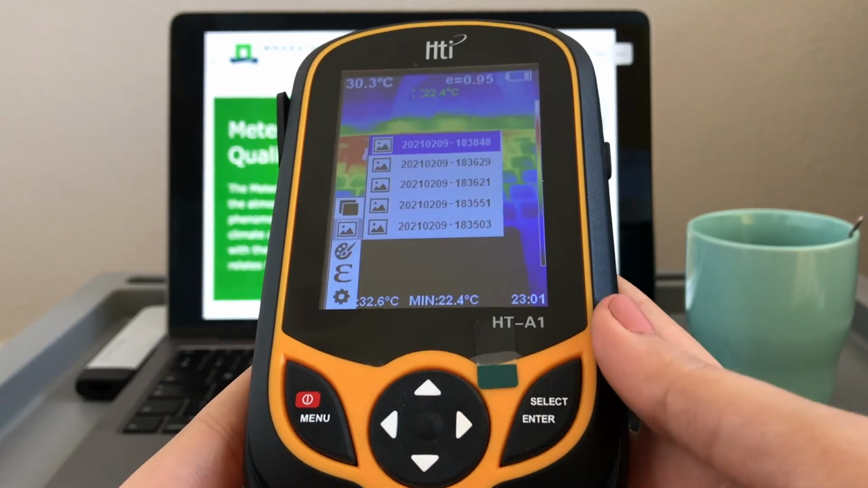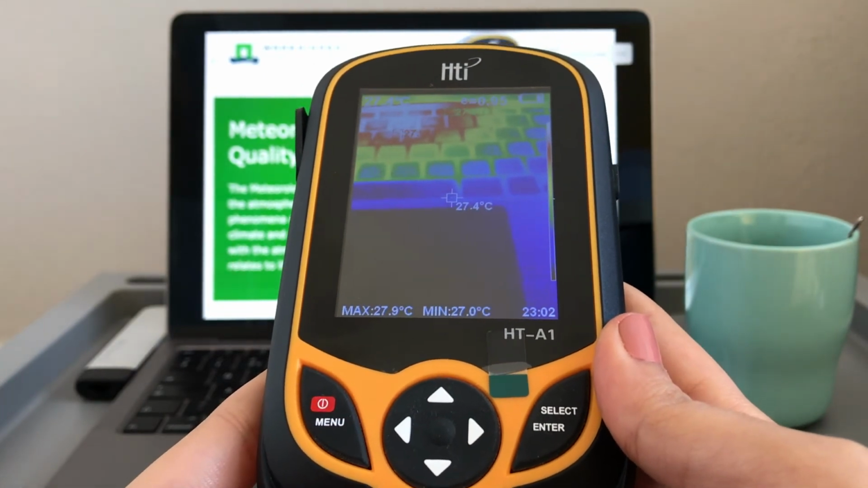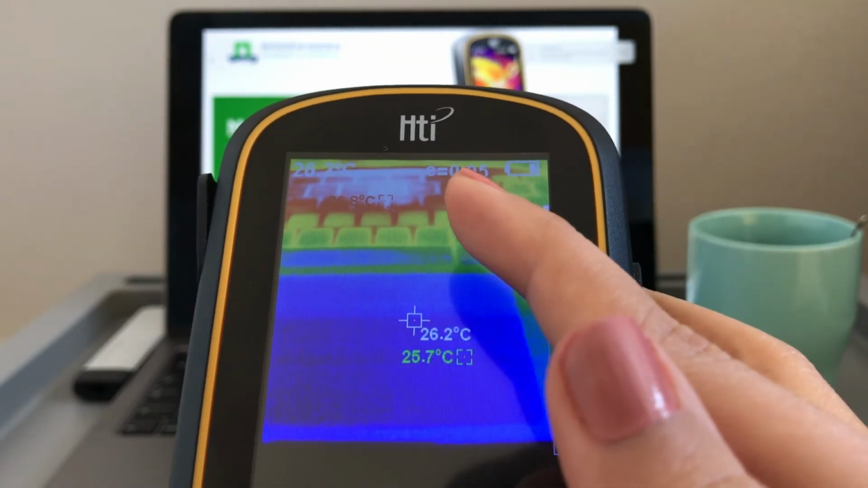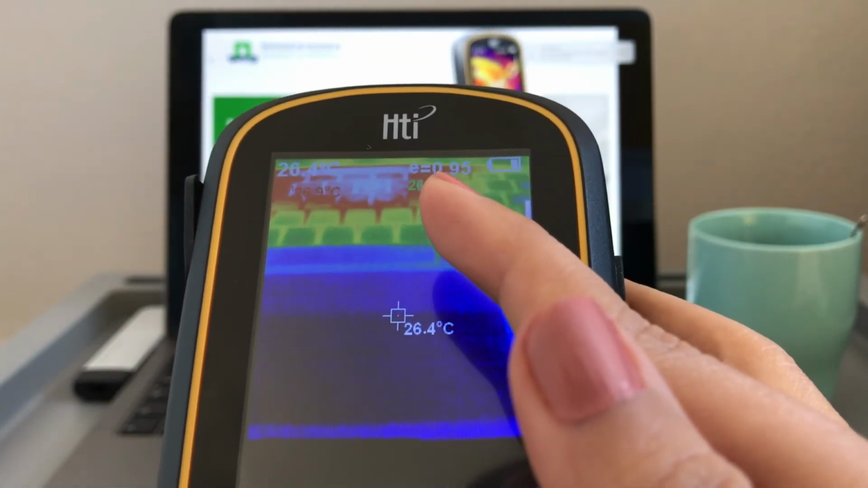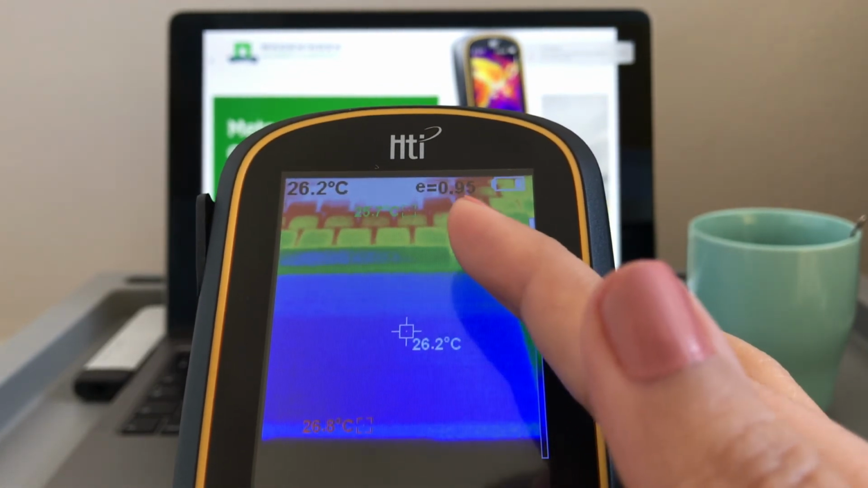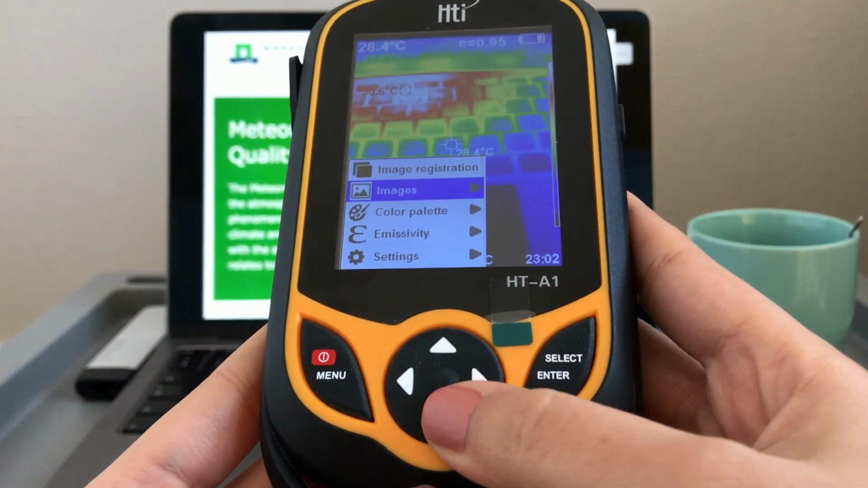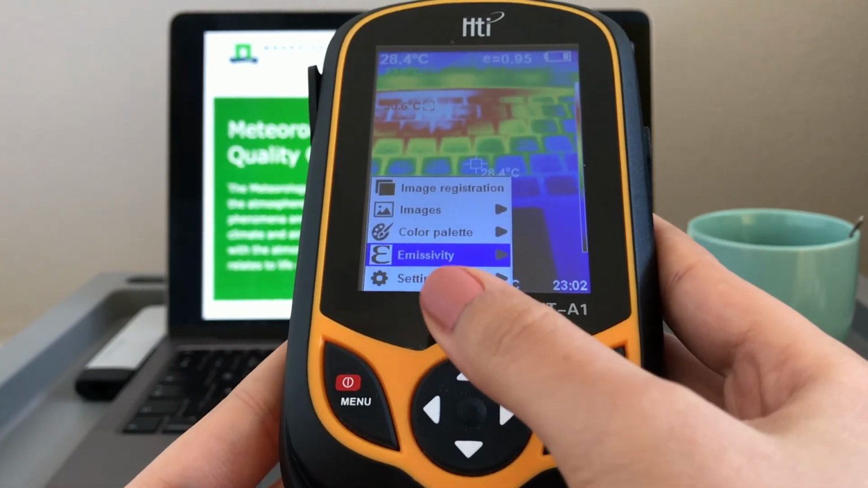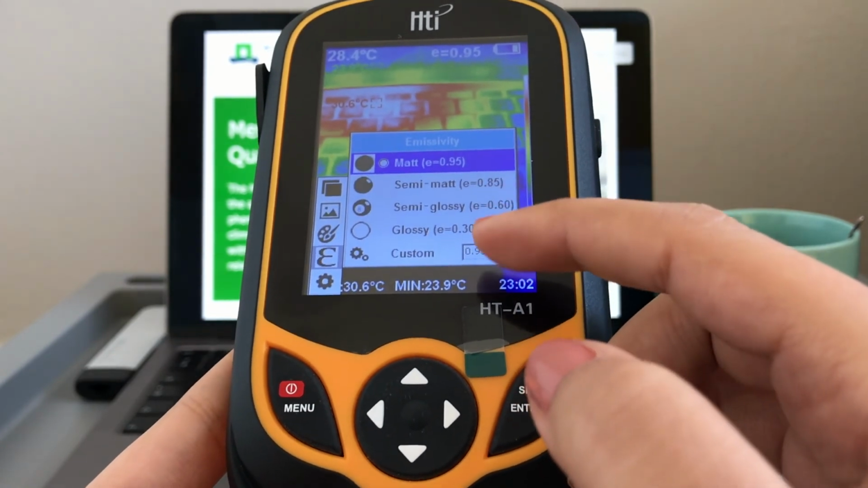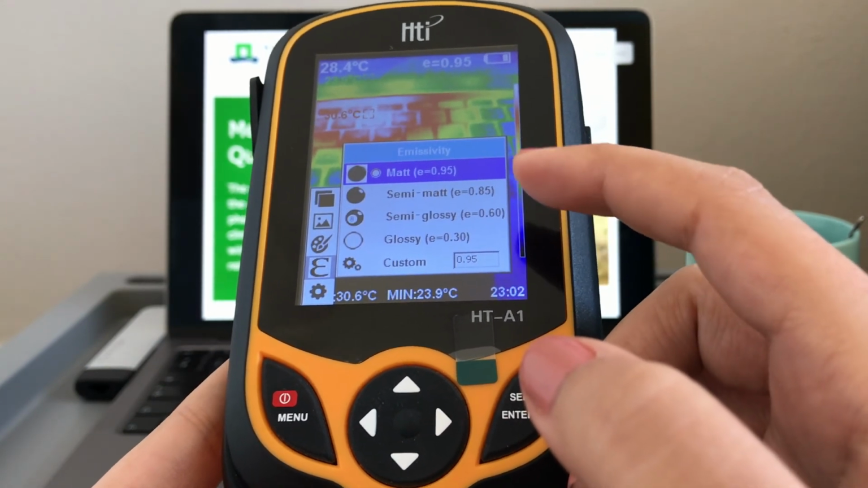I go back to the infrared screen once more to show you one last thing, and it is about this emissivity factor, which is set now to 0.95. You can adjust the emissivity factor by going to the menu button and then navigating down to emissivity. If I go right, there I can adjust the emissivity factor, which depends on the object that you're capturing.